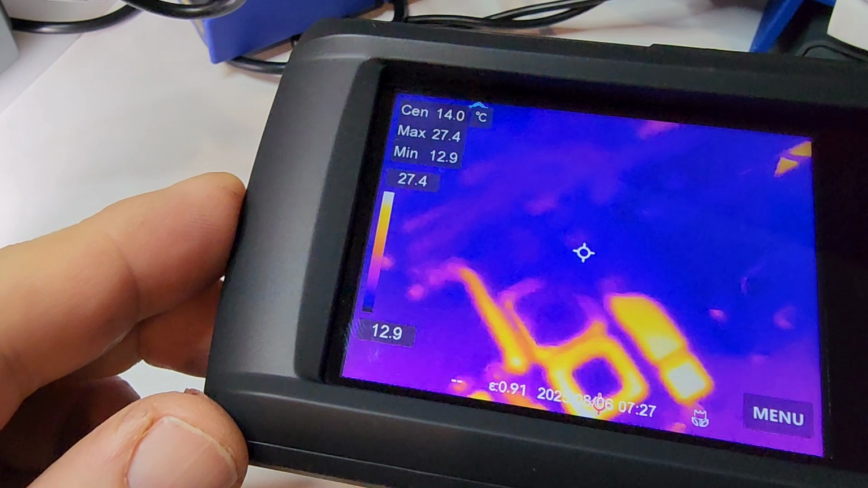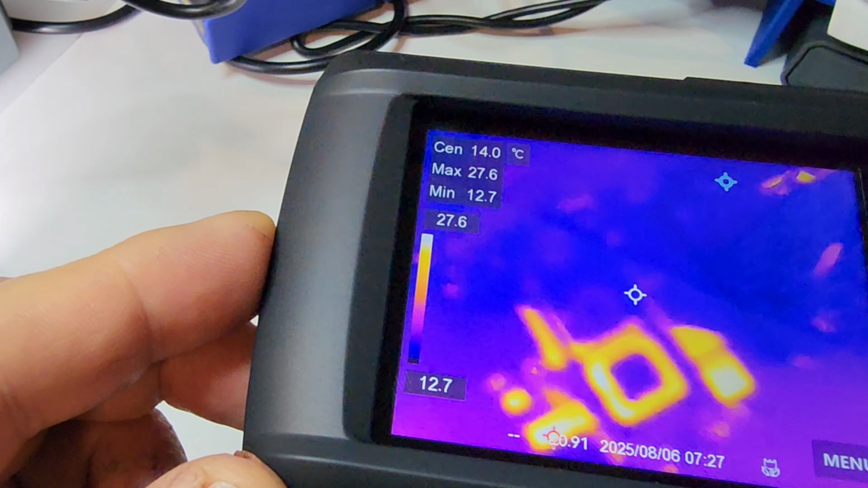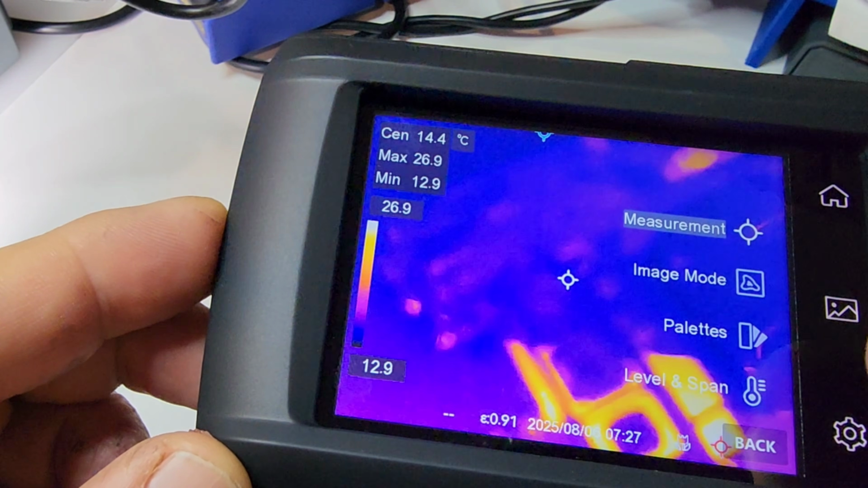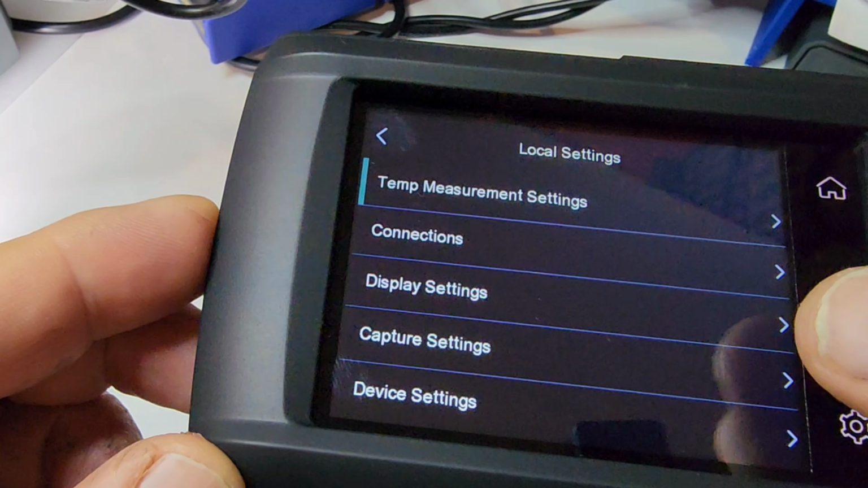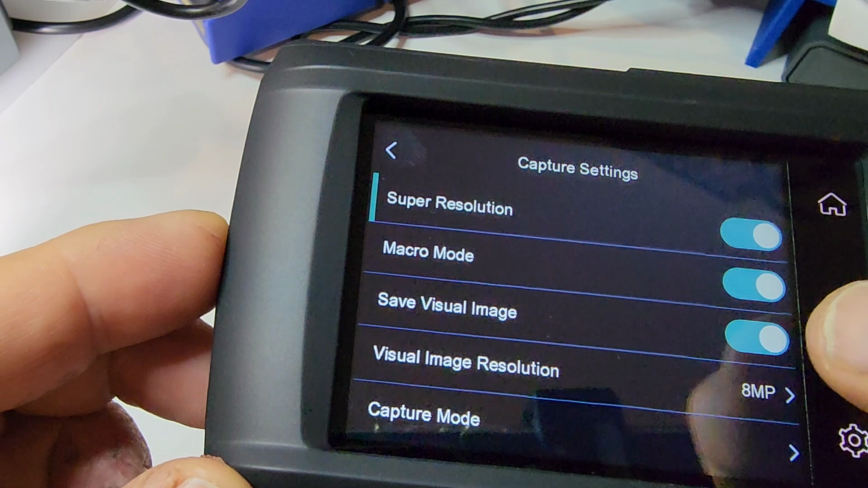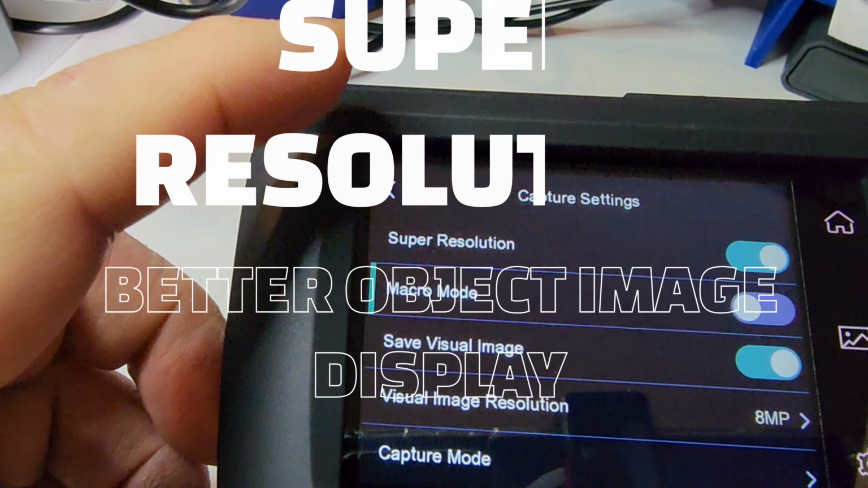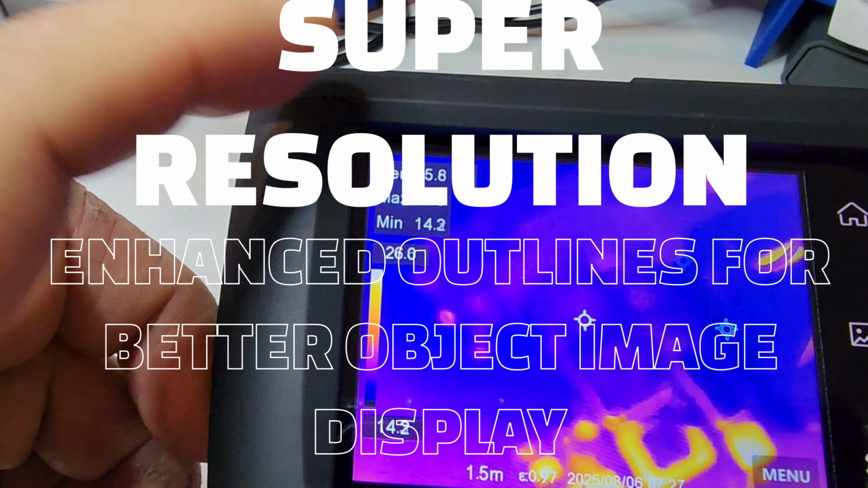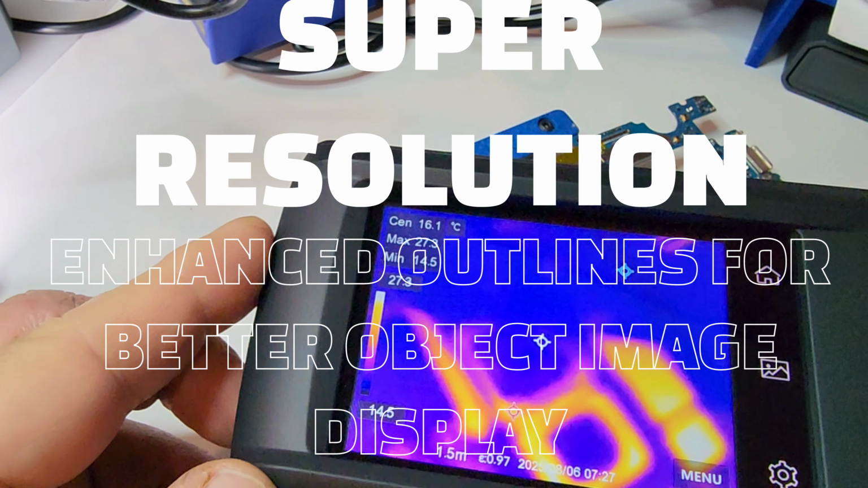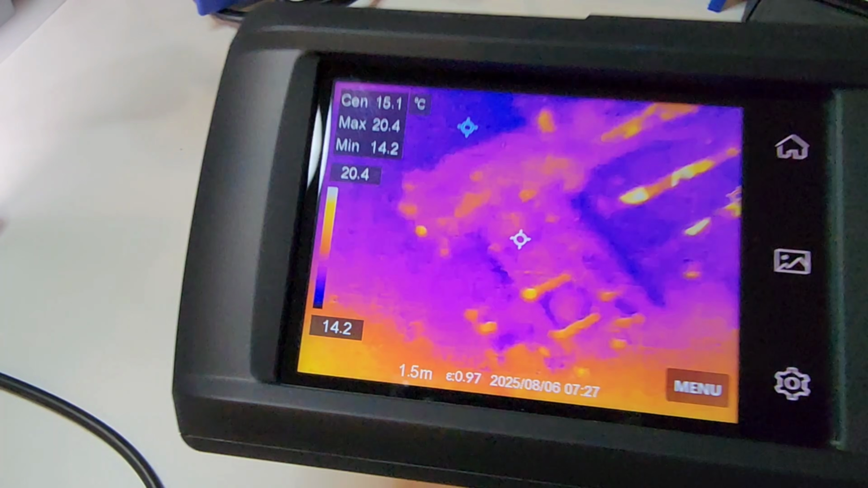Here we are again in macro mode. And I did double check, and yes, we can change the settings to have it go up to 400 degrees Celsius. That's over 750 degrees Fahrenheit, so it can go a lot higher than 160. They call this super resolution imaging, and I can see why, because boy, oh boy, that image is absolutely stellar. Here we are in macro mode and non-macro mode, just showing you the differences. And you can see there is a definite benefit to having it in macro mode, because you do get a little bit more contrast when you're looking close up.